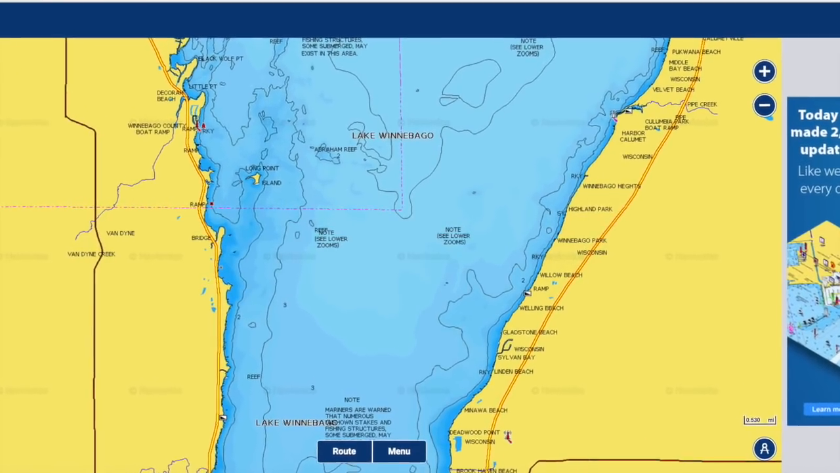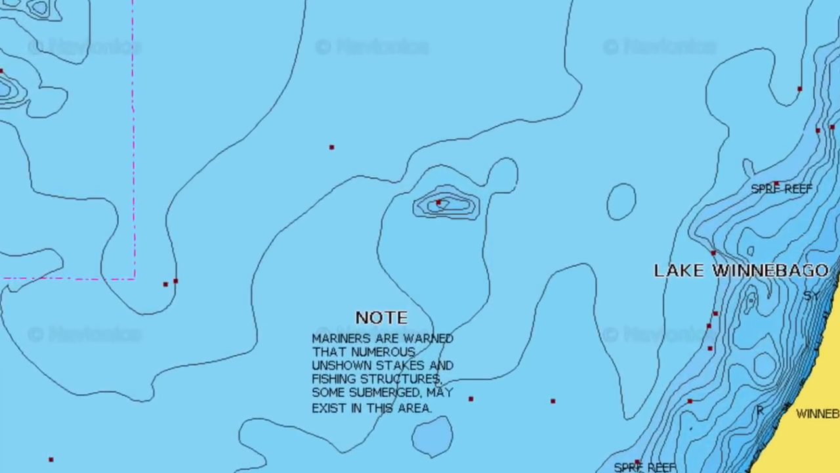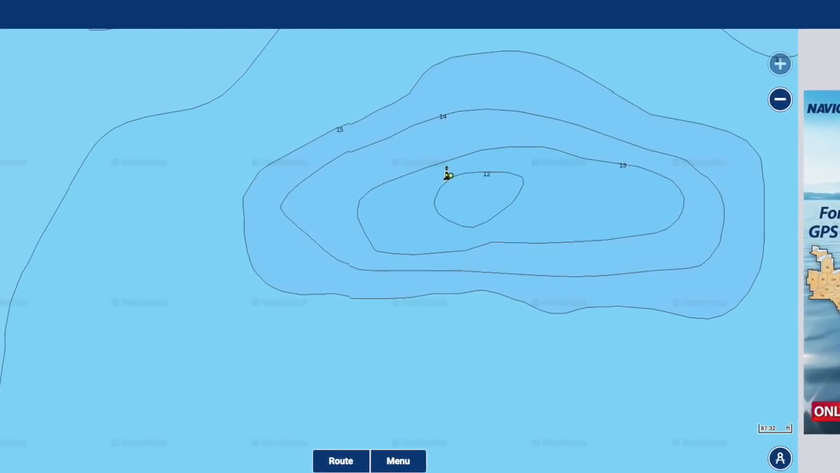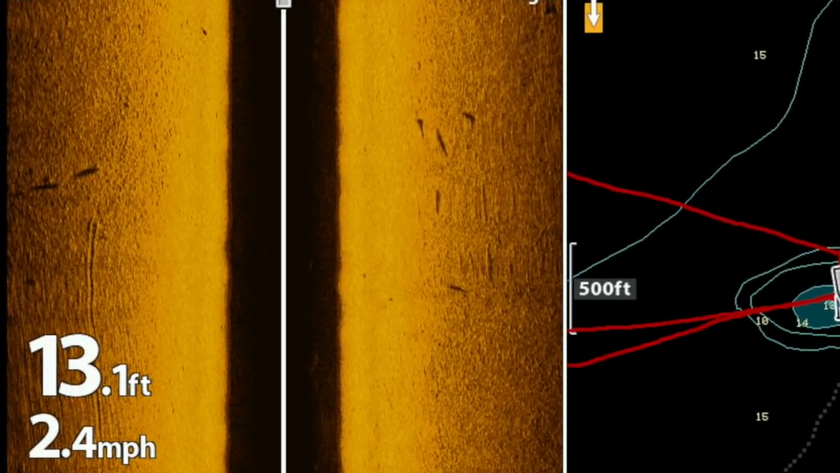There was a hump on my way, so I decided to see if I could find any fish on the hump and just to play with the depth finder a little bit. And I definitely saw a decent amount of fish.